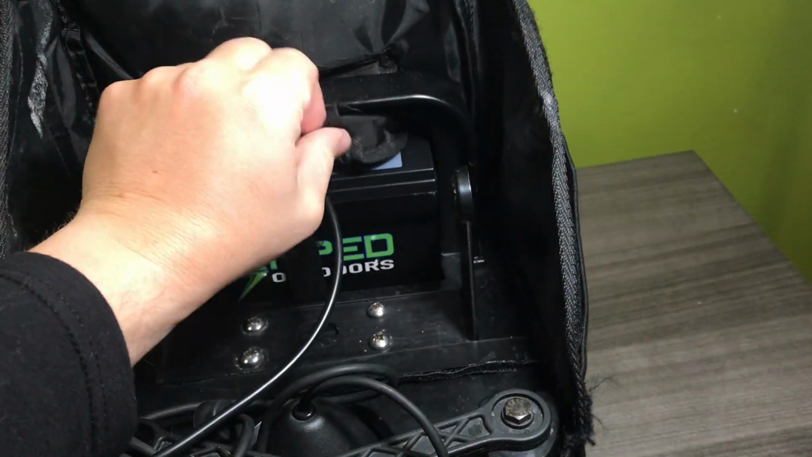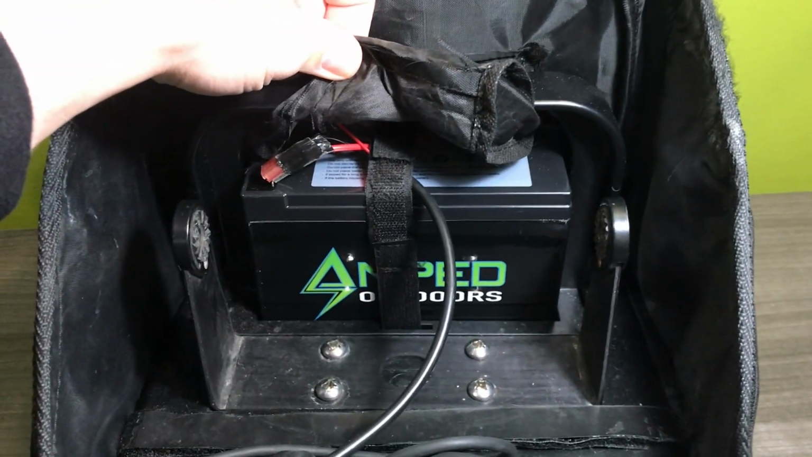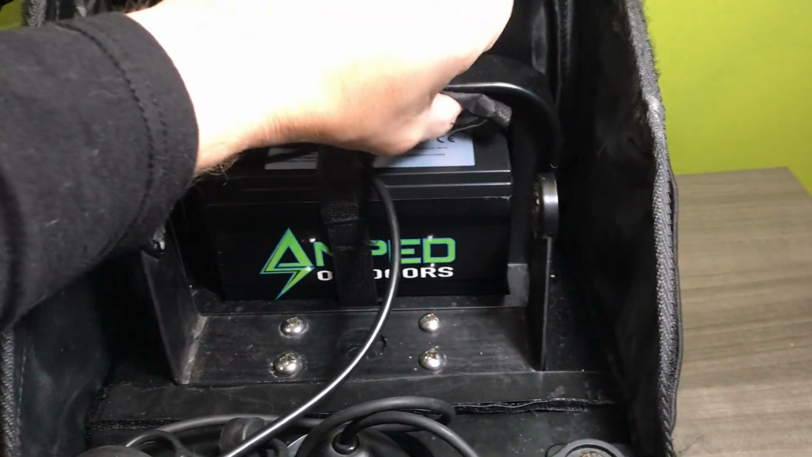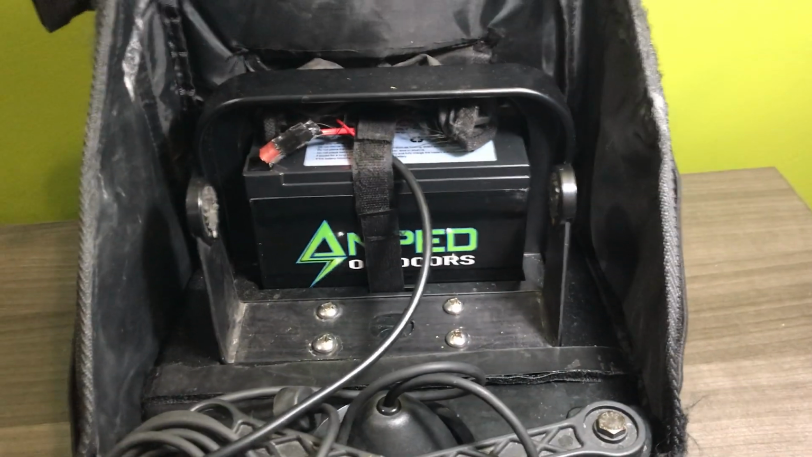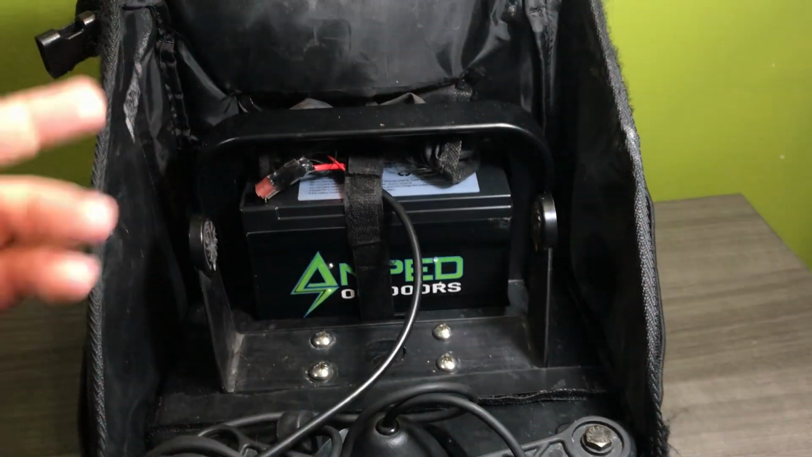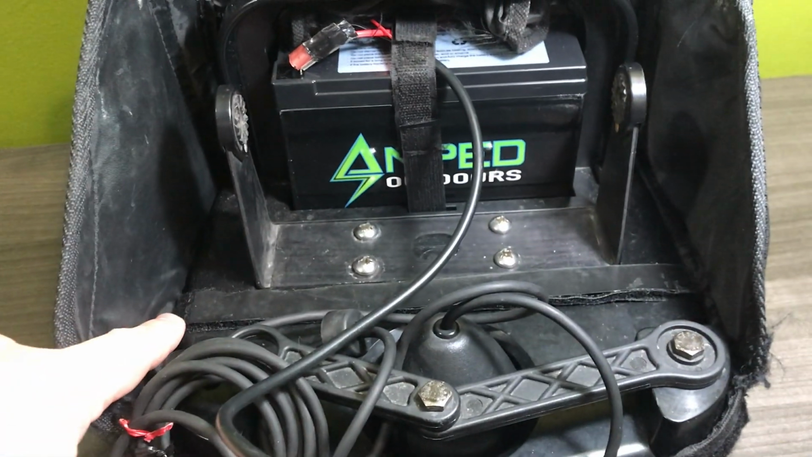So I just started grabbing it by this handle, but what would happen if you grabbed it by this handle too much is you would pull your leads off. You would end up grabbing these through this, and you'd unhook your battery and your unit stopped working. You'd try to figure it out, and then you had to take the top off and figure it all out from there. So the simple solution was to sew that in there.